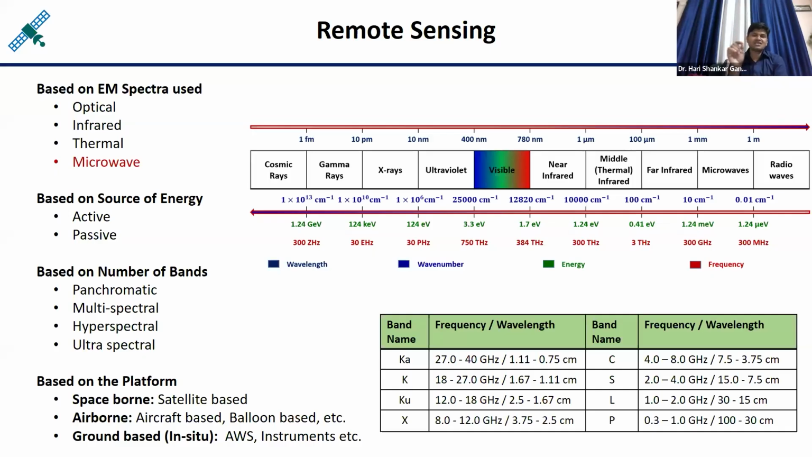And hence the remote sensing can be classified based on these types of the electromagnetic energies. So if visual portion is used, then visual remote sensing, infrared remote sensing, thermal remote sensing, and microwave remote sensing. So it is clear why the gamma ray remote sensing is not there, X-ray remote sensing is not there.